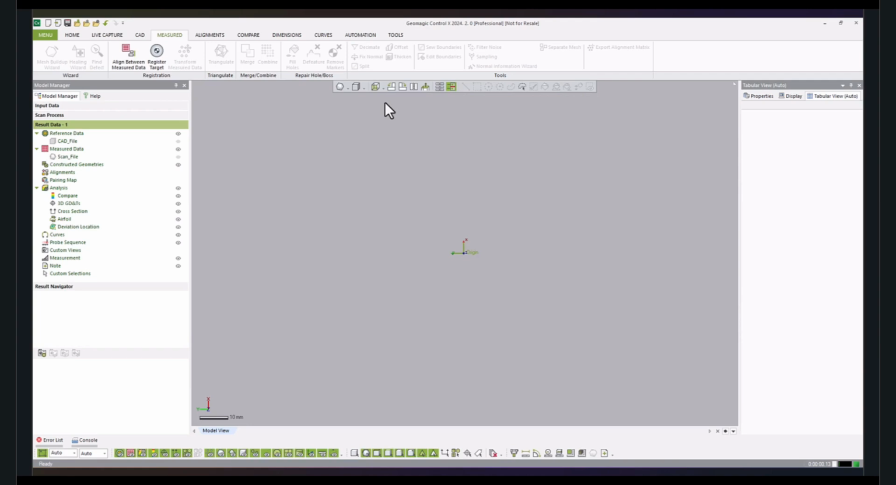Thank you, Rick, for the nice demonstration on how we can scan using the Artec Micro II scanner. So now here today, I am going to show you how we can use the scan data that comes from the Artec scanner to perform a very short and simple metrological assessment.